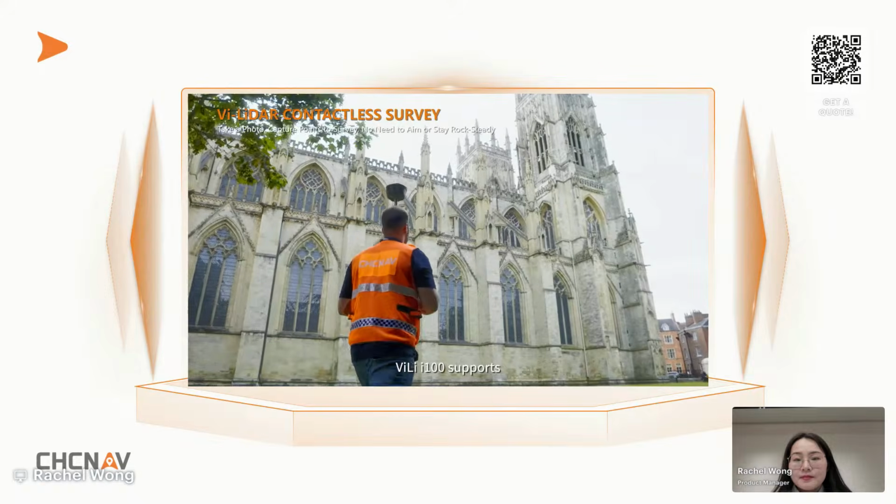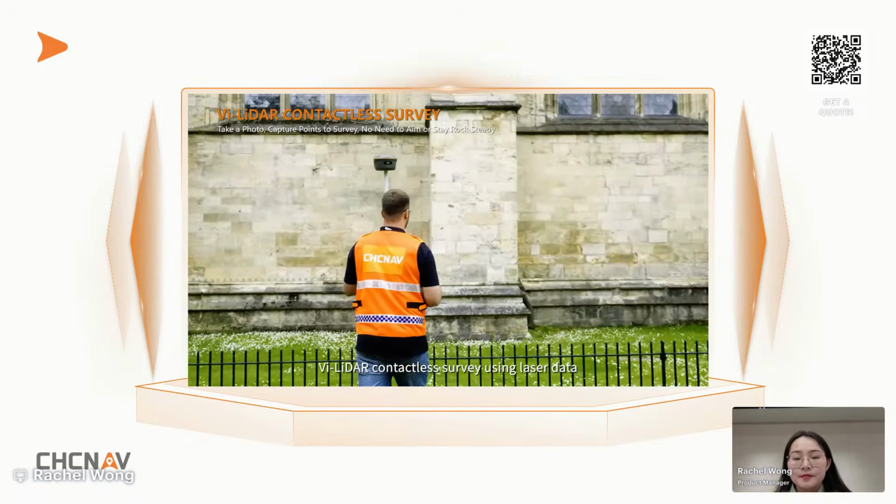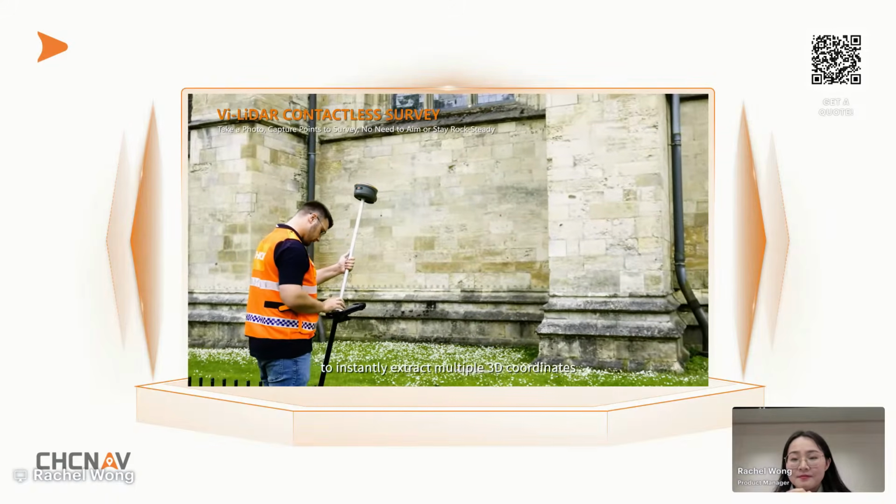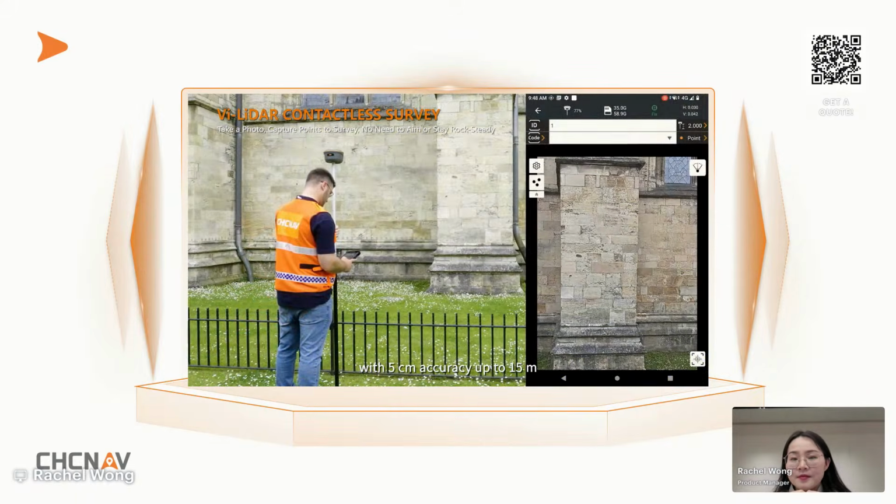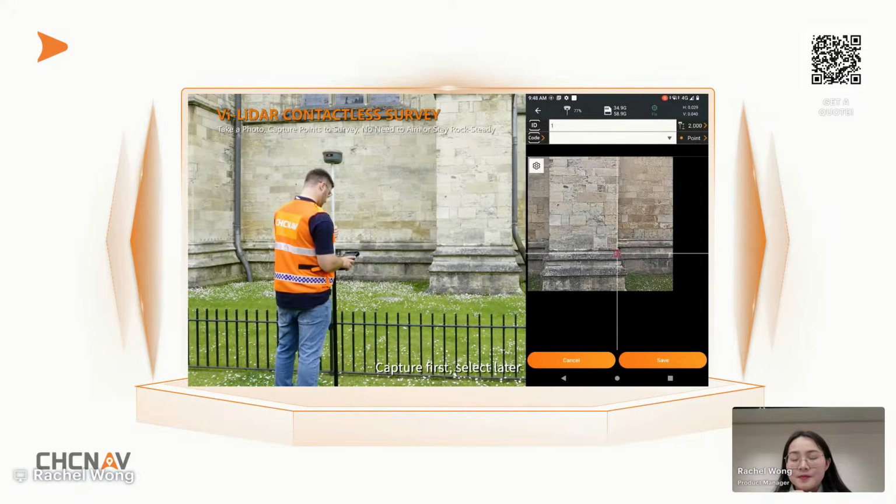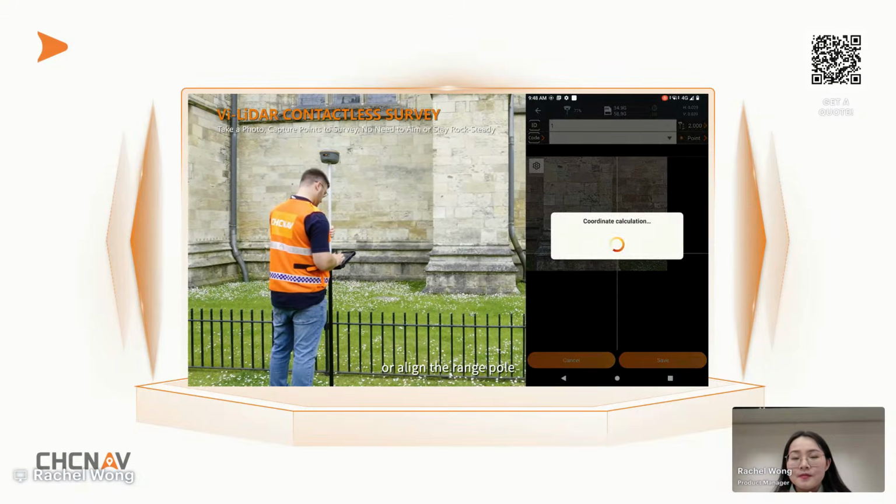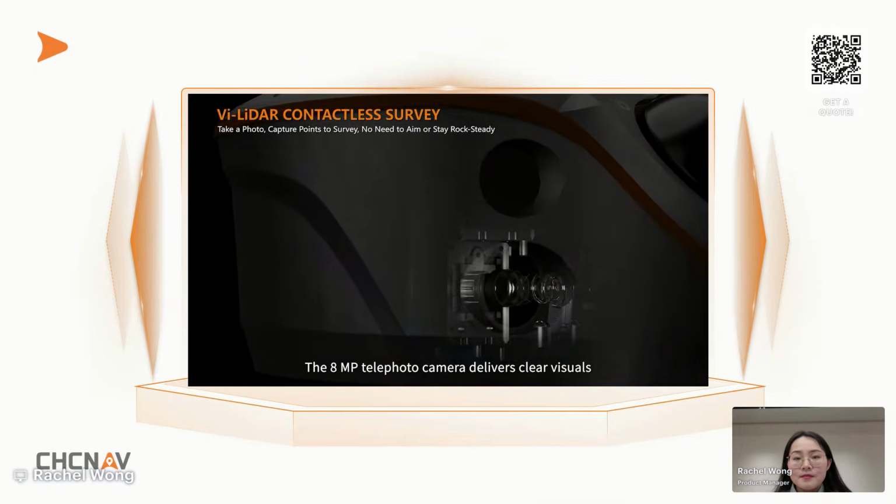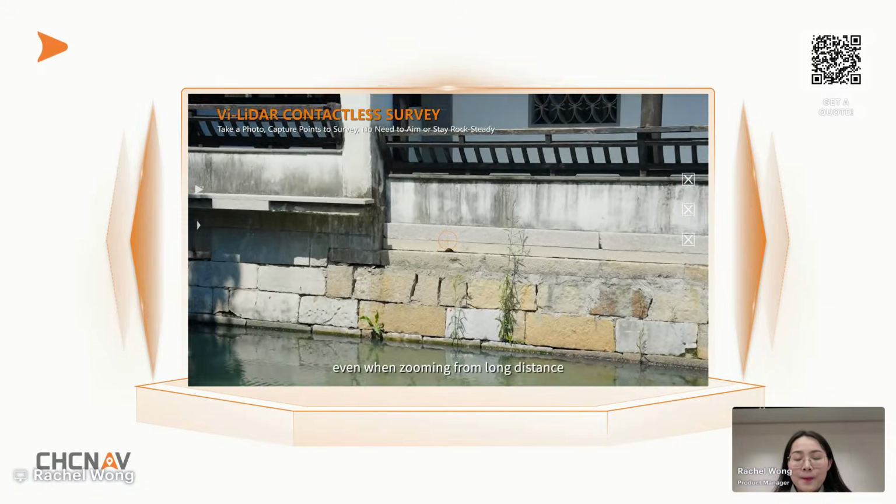ViLi i100 supports ViLi-LiDAR contact-free survey using laser data, capturing one photo to instantly extract multiple 3D coordinates with 5 centimeters accuracy up to 15 meters. Capture first, select later. No need to aim, stay steady, or align the range pole, eliminating hand tremors. The 8-megapixel telephoto camera delivers clear visuals even when zooming from long distance.